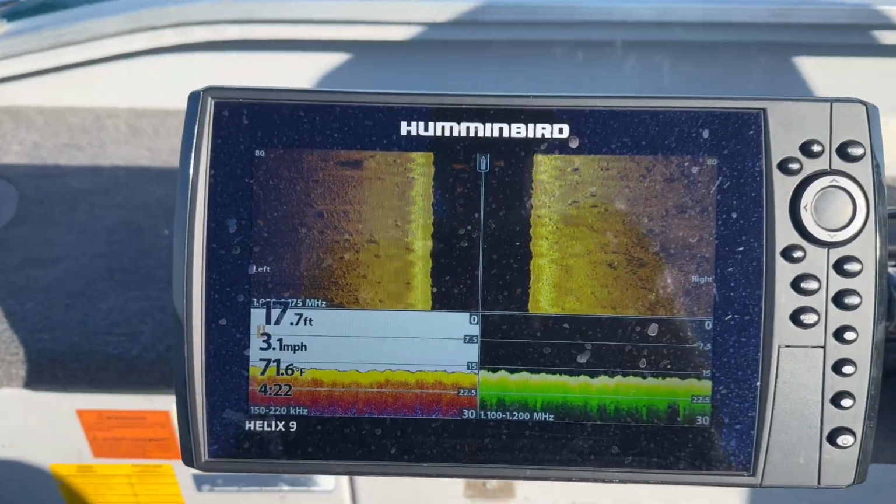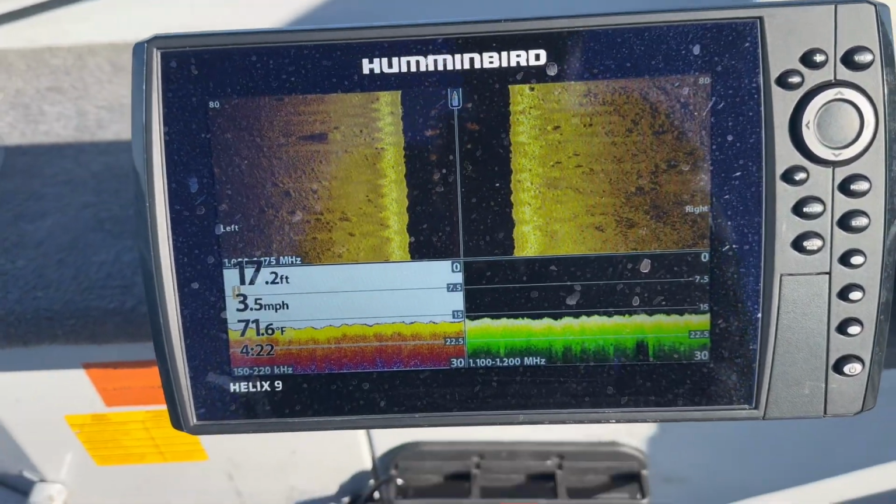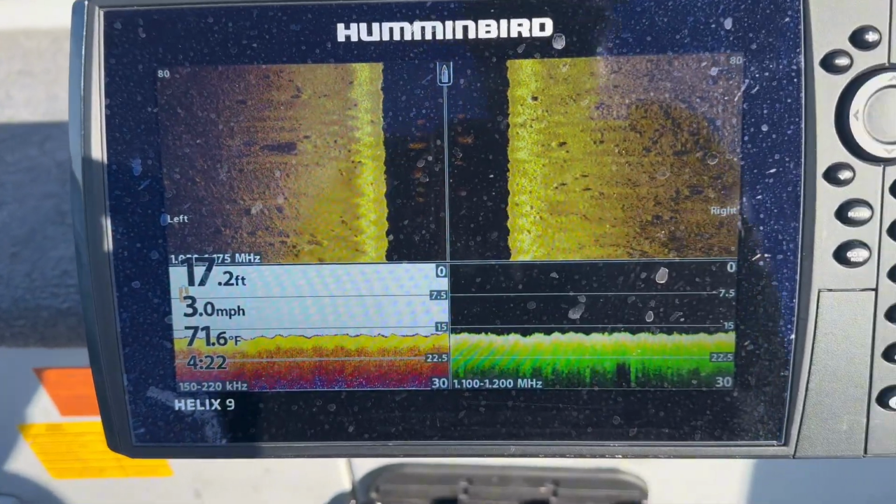But offshore could be 2 or 3 feet of water on a hump or a big flat that sticks up or a shoal. So I've got my side imaging range set out to 80 feet right now. I typically won't go over that 80 feet mark. I'll do about 60 to 80 feet, and that's just because I want to get the best image possible.